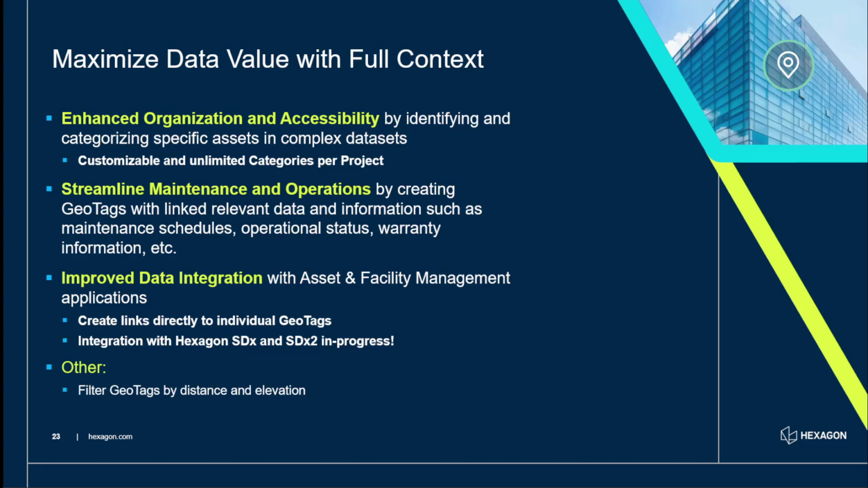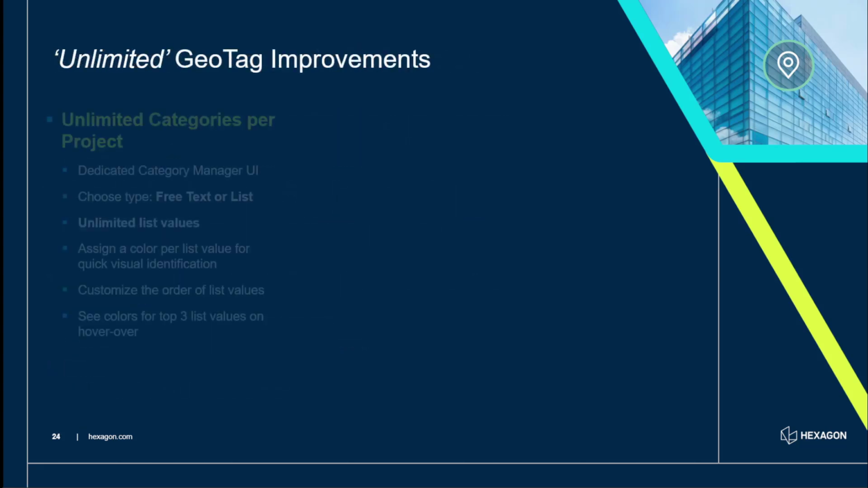We've also added the ability to filter geotags by distance and elevation. We did have this filter tool, but just so you're aware, if you do have 1,000 geotags, or I think the other day a customer had 3,000 geotags in their asset, you can now filter by distance and elevation. So at any point, you're only seeing the information that is relevant to you rather than across the whole project, so you haven't got that clutter.